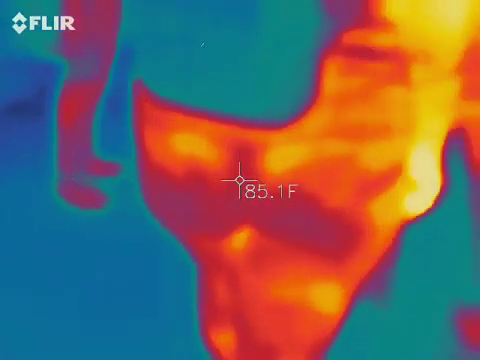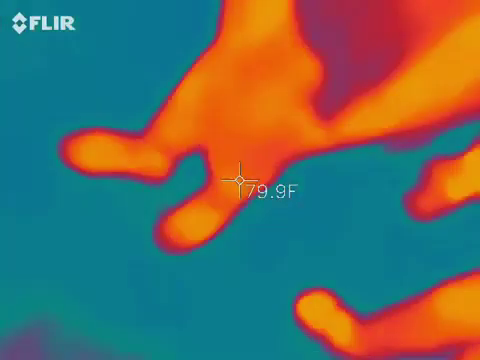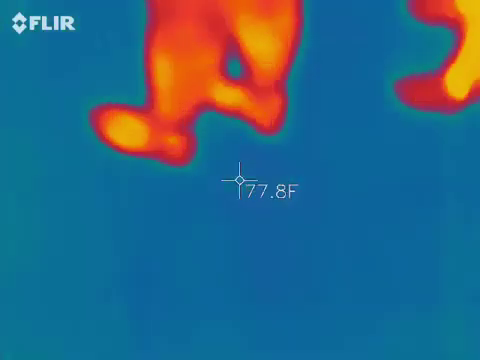Started with this window and wraps onto the next two on the second story. Okay. You and I, we're going to test this second story window right above here, and then the two on this side on the front.